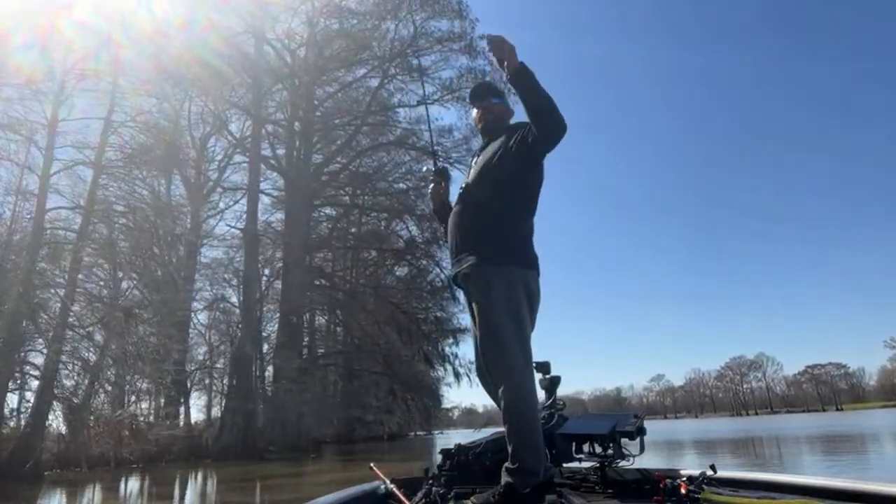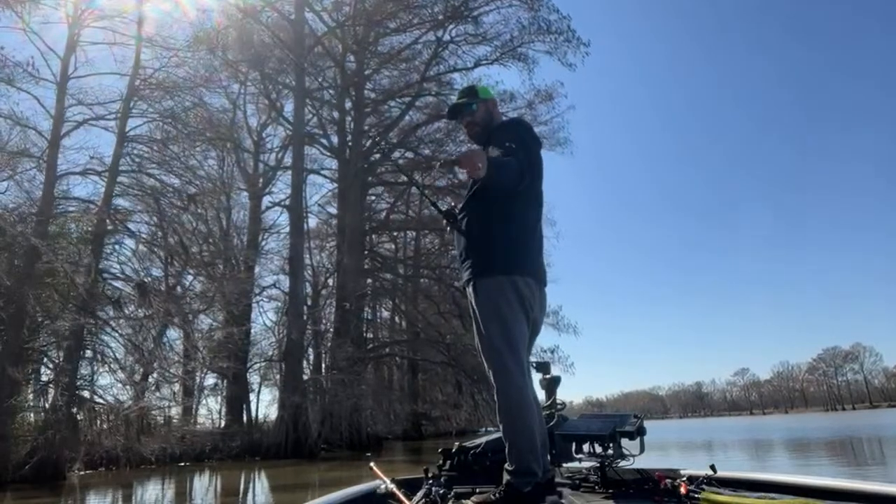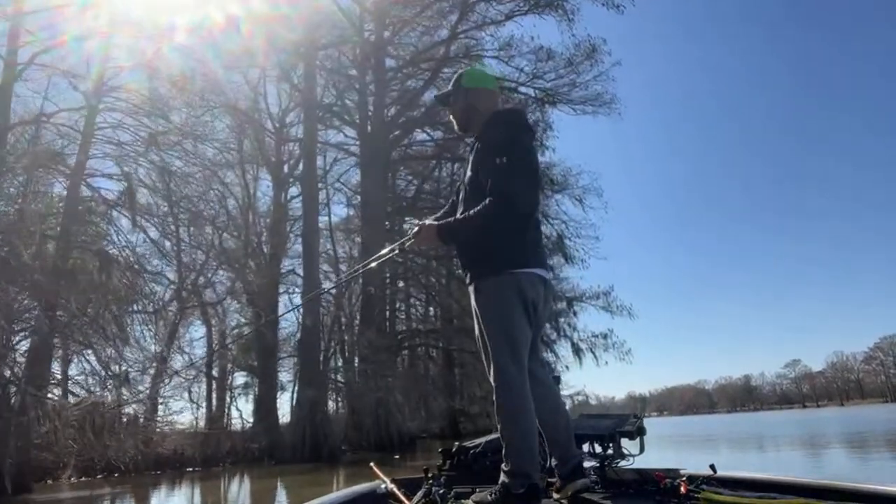I'm gonna stick with this chatterbait throughout this entire hour, but I may have to switch to something a little bit different if they don't get on it. But I'm gonna stick with it for a little bit longer. And I've caught a big one on it so far today.